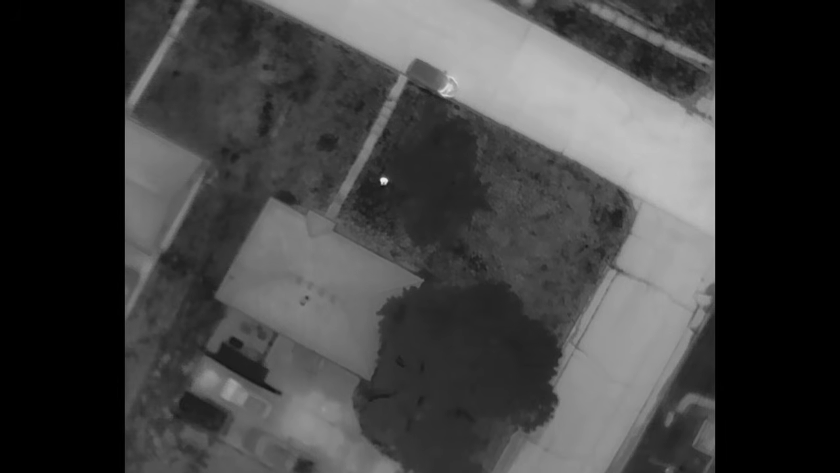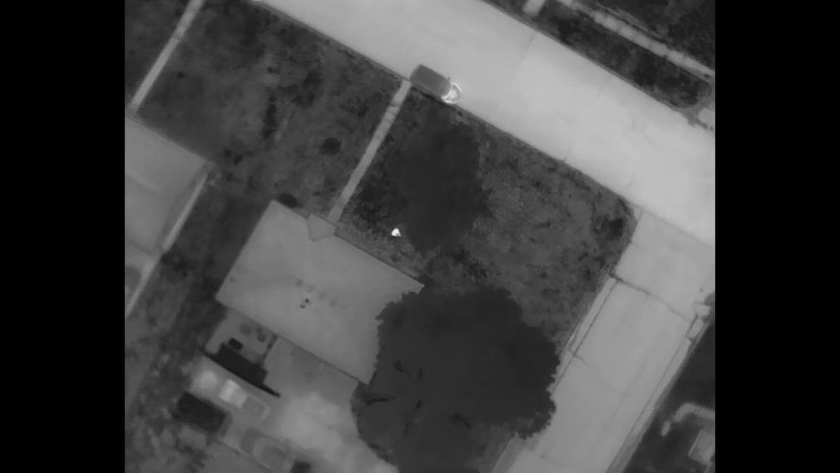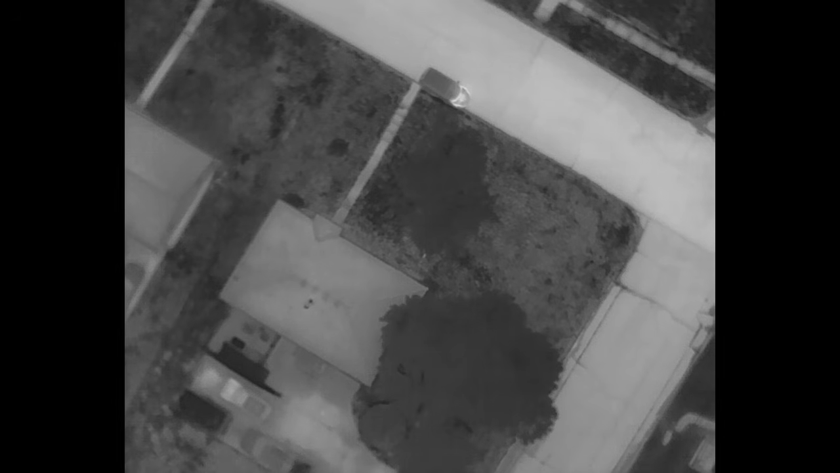So you might see some of the back, possibly. So we have to take that possibility into consideration. I'm walking on flat ground, but I am walking in and out and under the cover of the trees. So it'll give us some indication of how to compare the two.